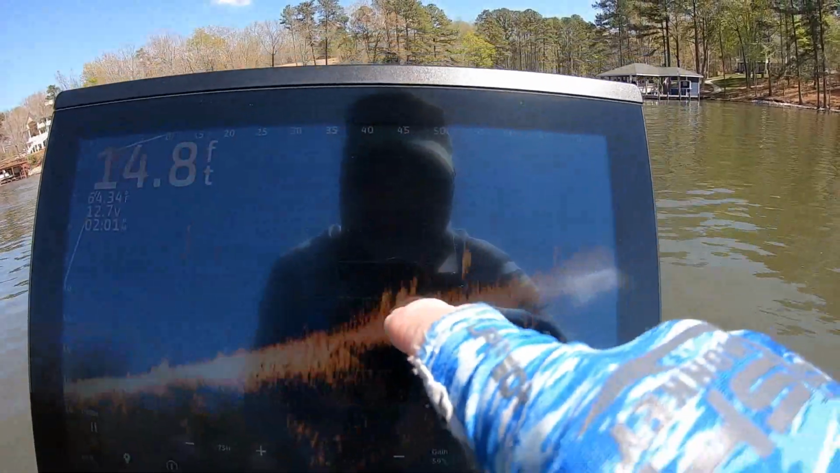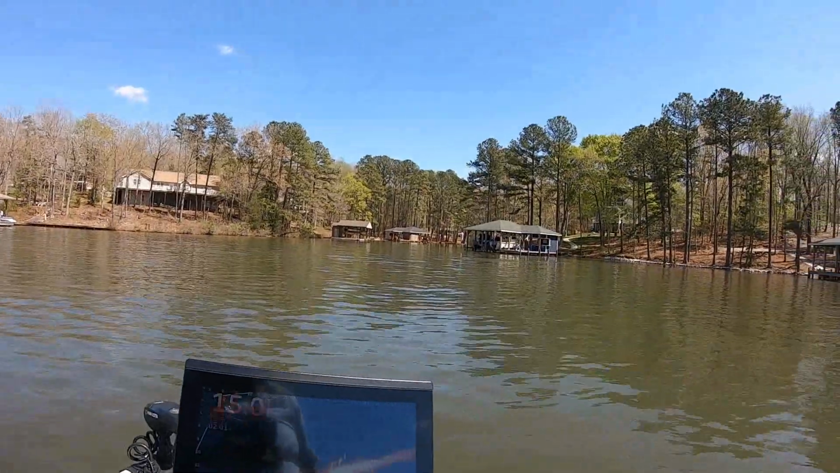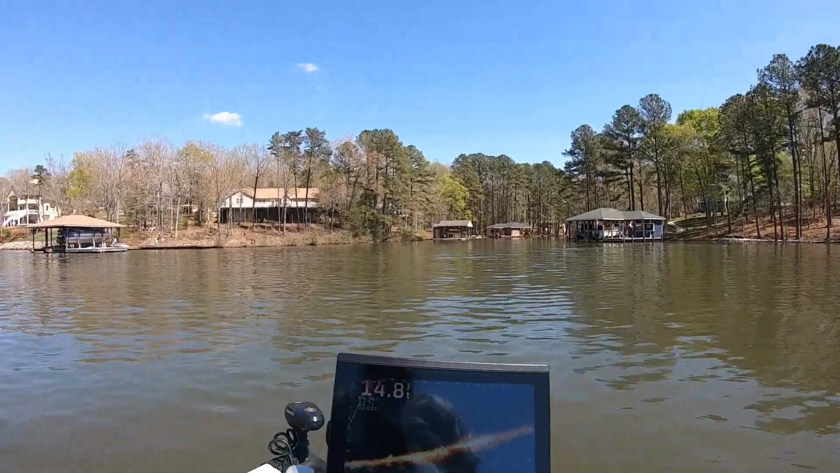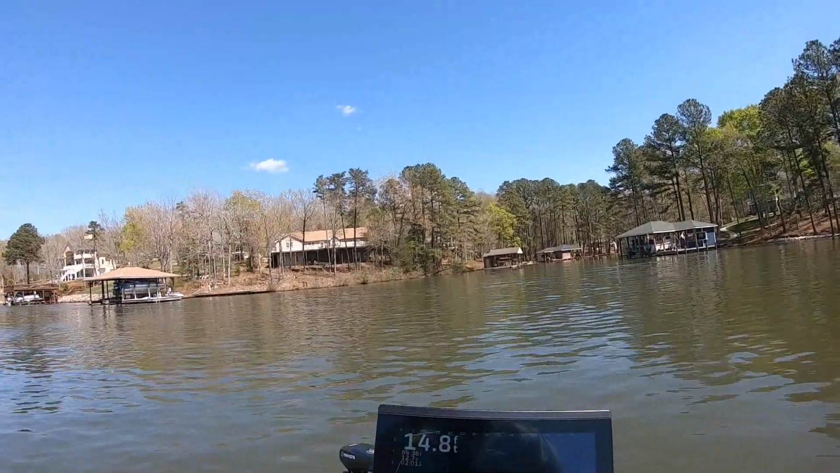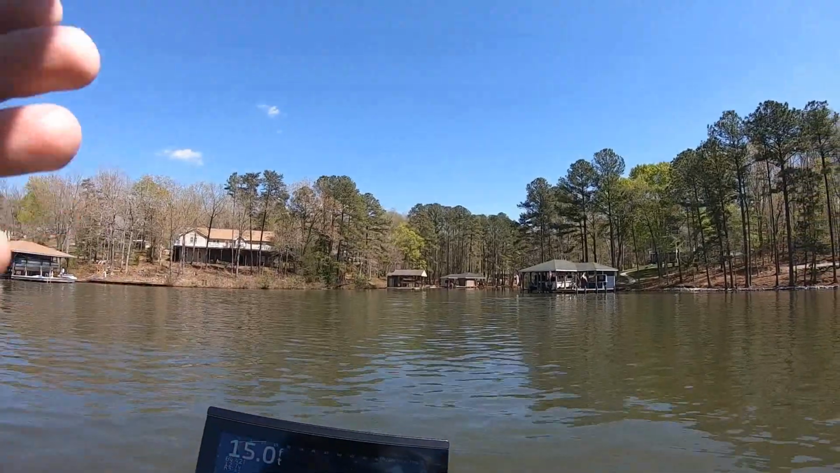So here's a couple fish right off the bottom. See, they're all still, they're getting places where the sun can hit them and they can feel that water. Those are just sitting there holding. They could be crappie. They're 50 feet from me. I will go over there and check them. I will cast over there. When I bring the bait past them, I can tell.